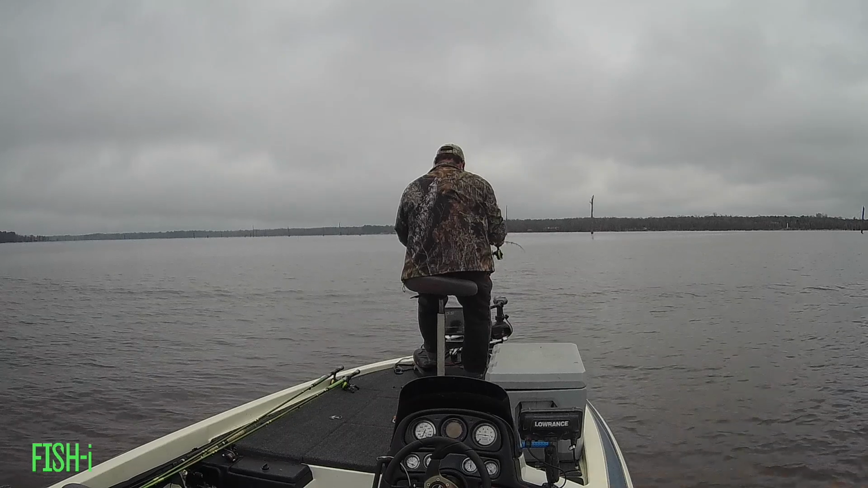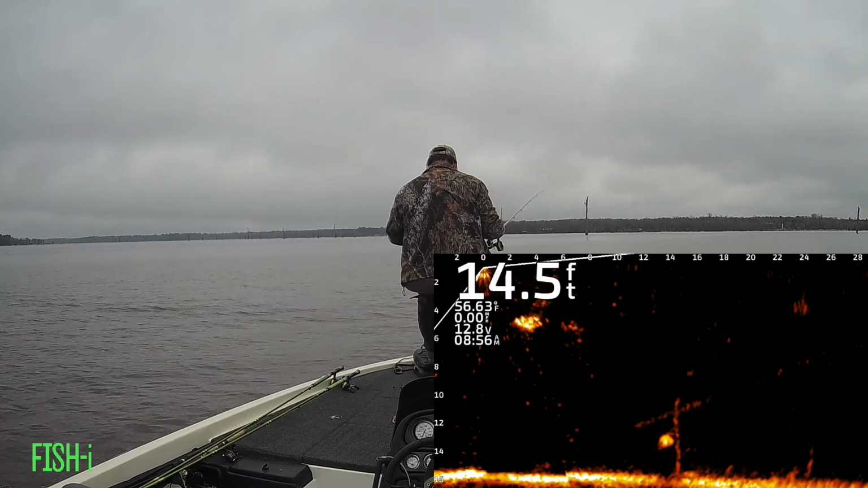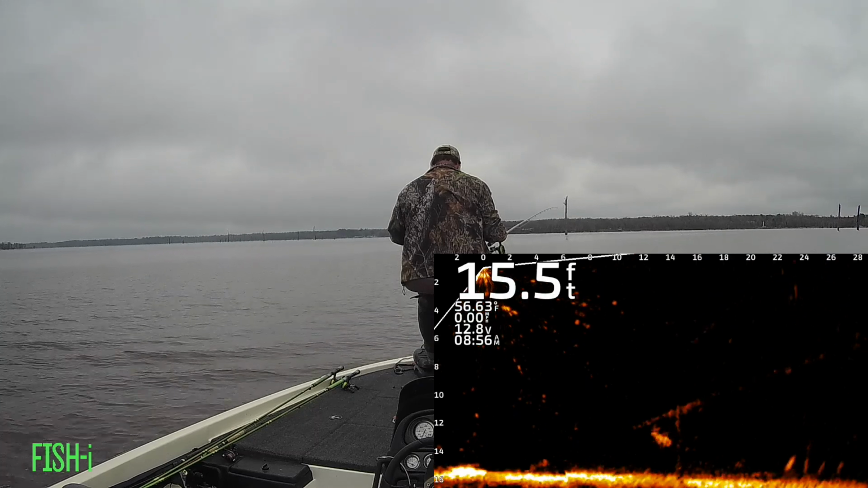Here's a nice crappie sitting close to the bottom on some structure. Man, I just love it when I see these. That's a good sized crappie from the return I'm getting, and he ends up being a nice keeper.